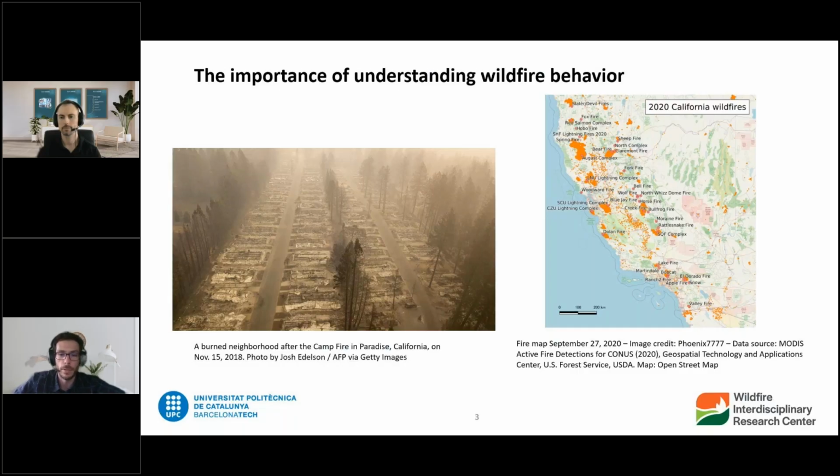Many of you are probably aware that wildfire is a problem, although I may discuss that a little more later on. But we have a problem with wildfire. So society has a problem with wildfire because we are suffering the impact of wildfire, and you can see a clear example here of the California wildfires in 2018.